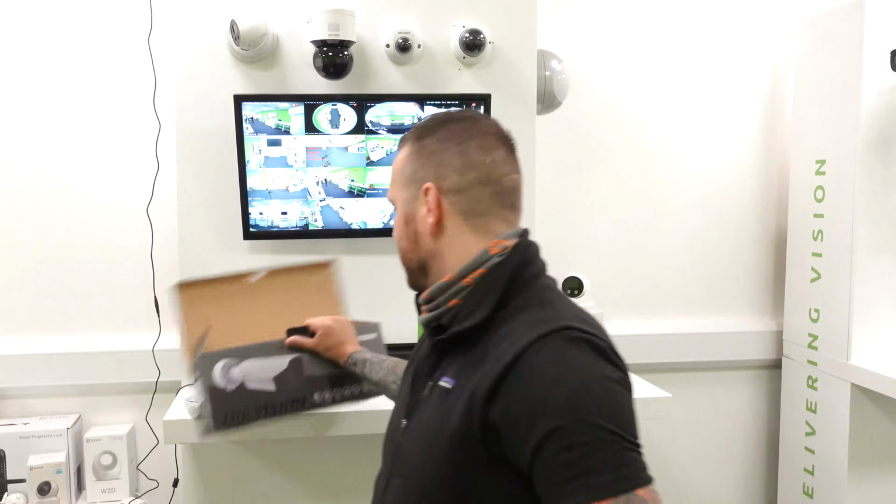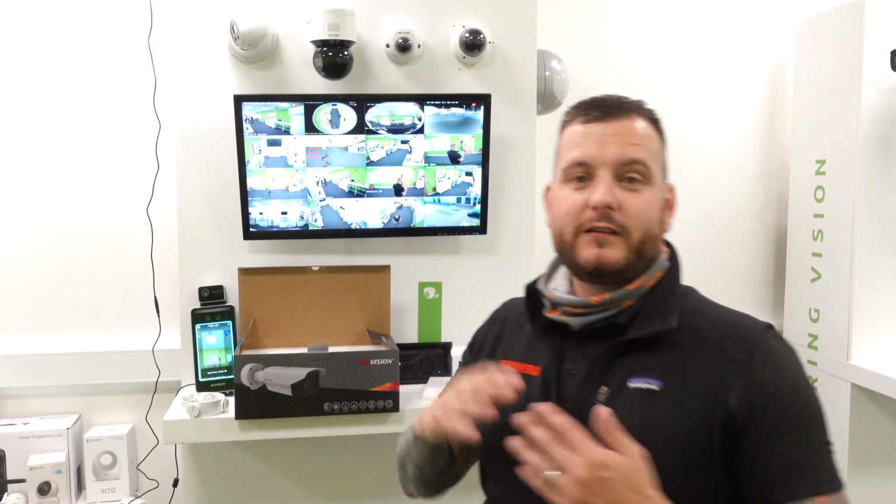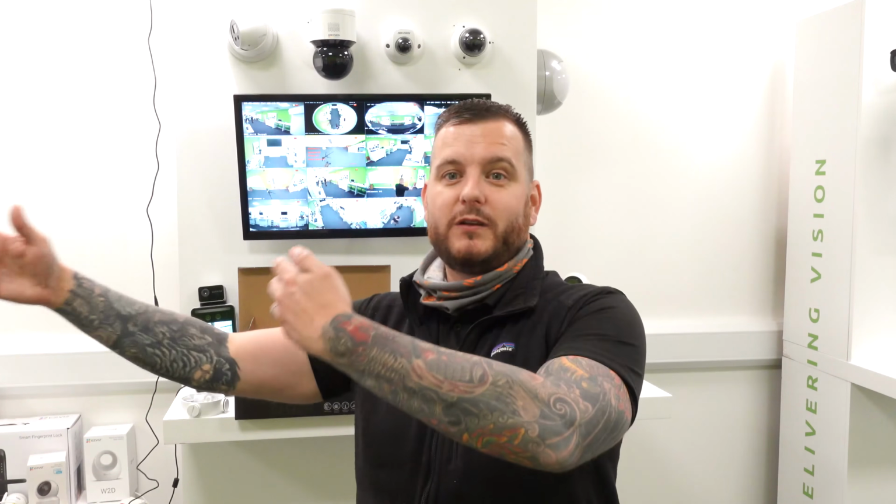One thing to bear in mind with a thermal product is, the bigger the lens size, the bigger the dead zone in front of the camera. So if you go for a 35mm lens, the dead zone is increased in front of the camera because you're looking at objects further away. Therefore, your distance between the camera and where the detection zone starts is going to be increased, and it could be from 3-4 meters all the way up to 45-50 meters, depending on the lens size you choose.